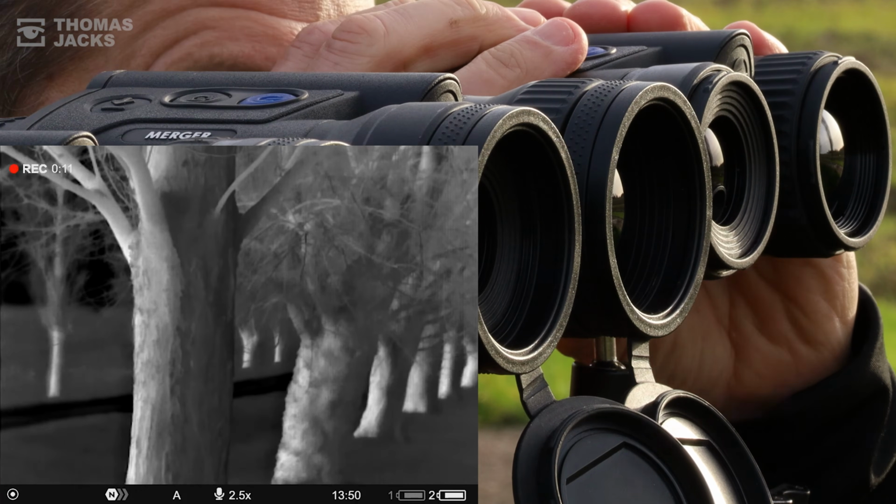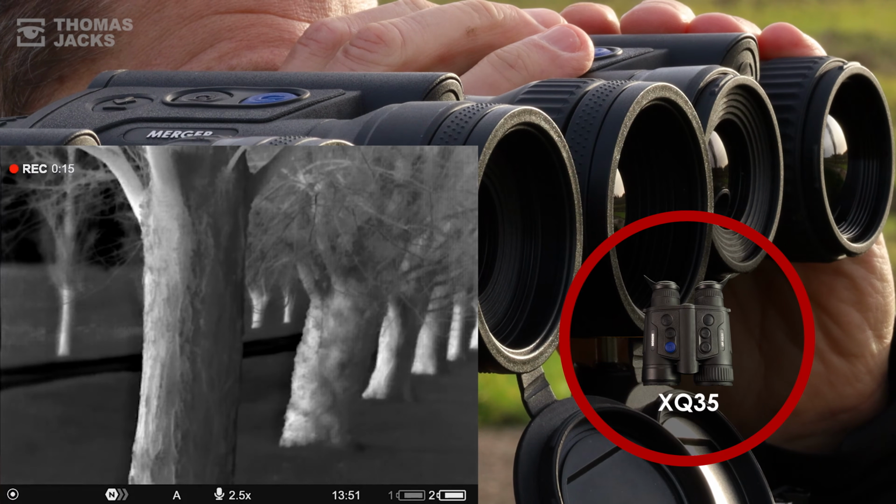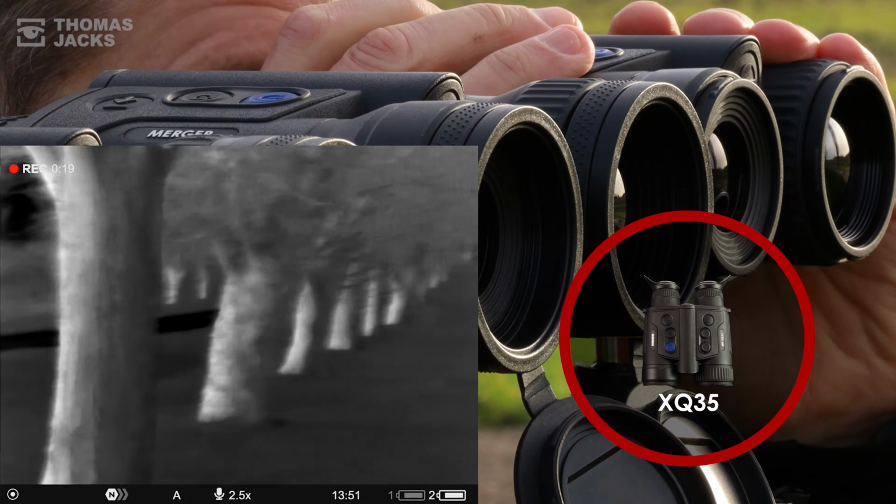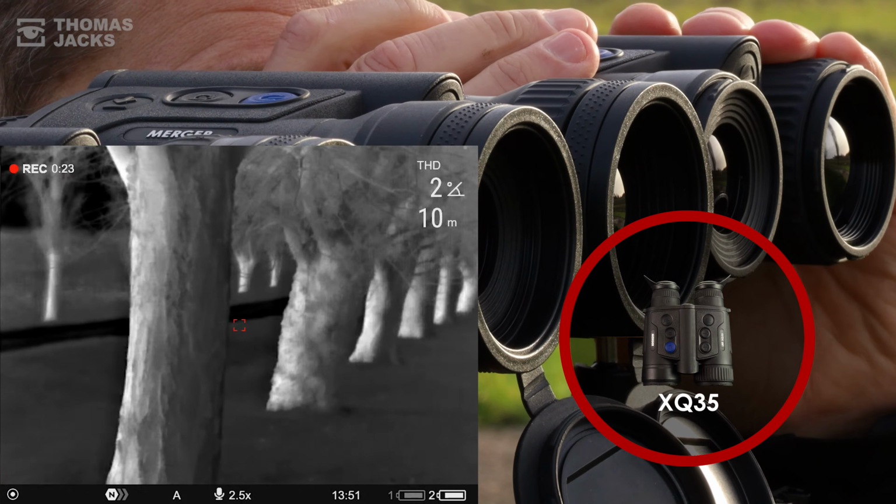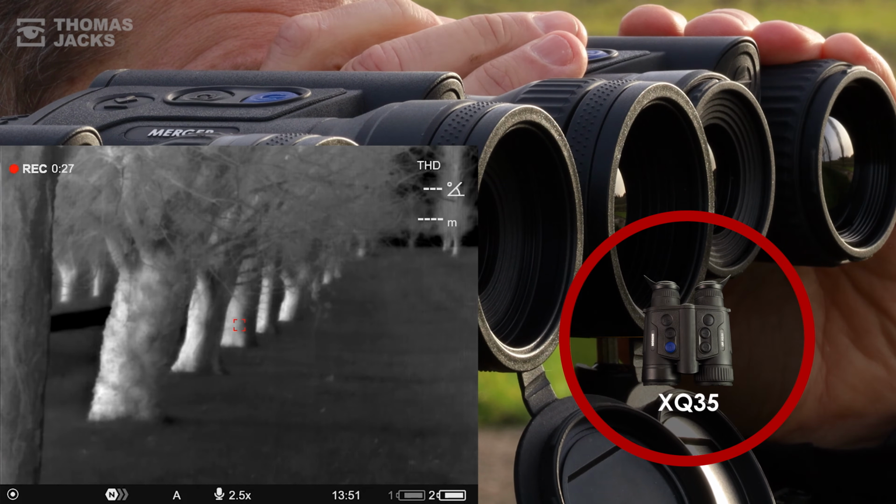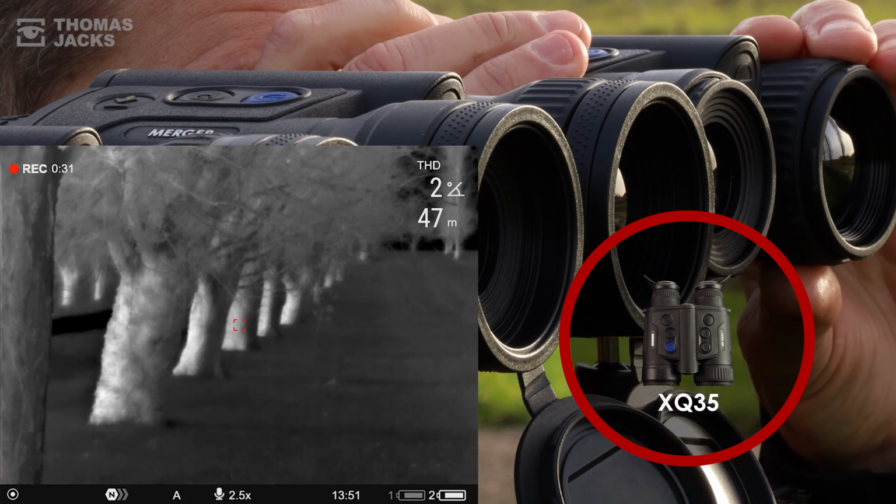Now, in more detail, here's the Merger XQ35. At 10 meters, its 384 by 288 17 micron sensor looks faultless. To establish the tree's proximity, it's one button press, and that confirms it's 10 meters away. Let's find and confirm the tree at about 50 meters. Now our focus and depth of field challenge.